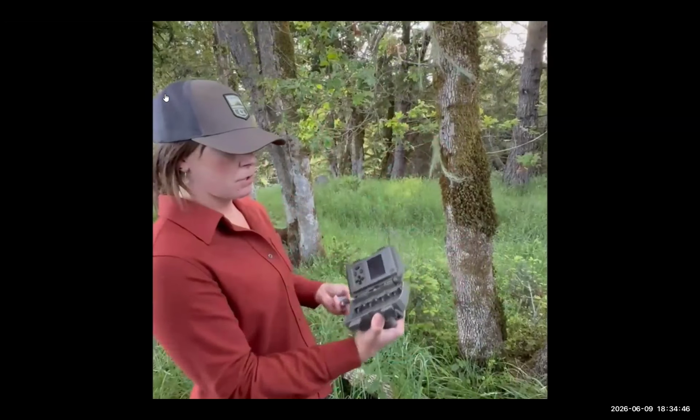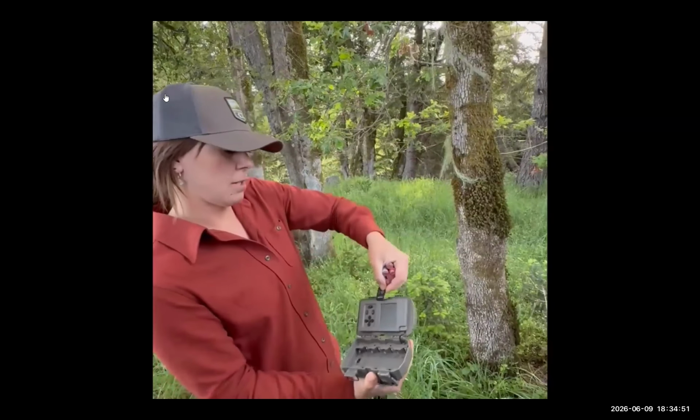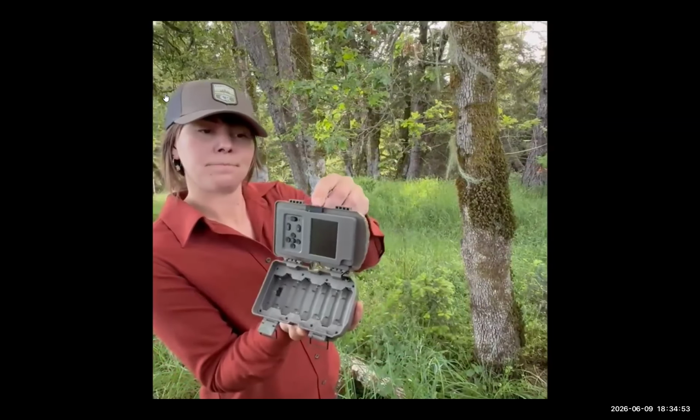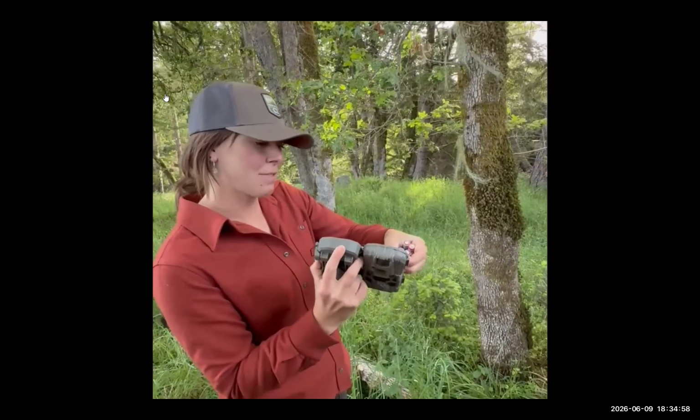So the first thing that I'm going to do is go ahead and put my camera card into the side, so I don't have to worry about that falling onto the ground.